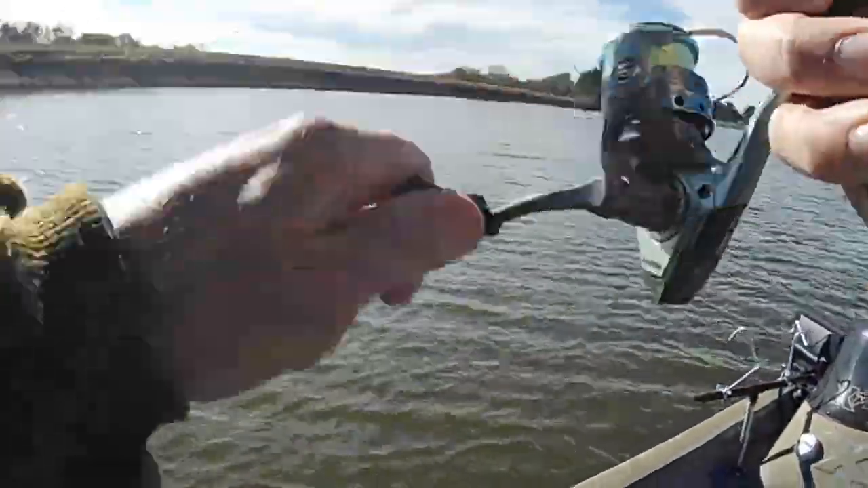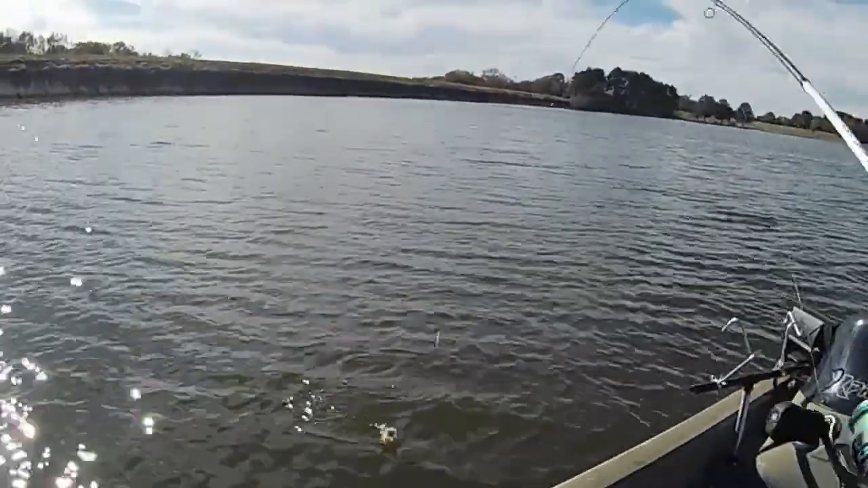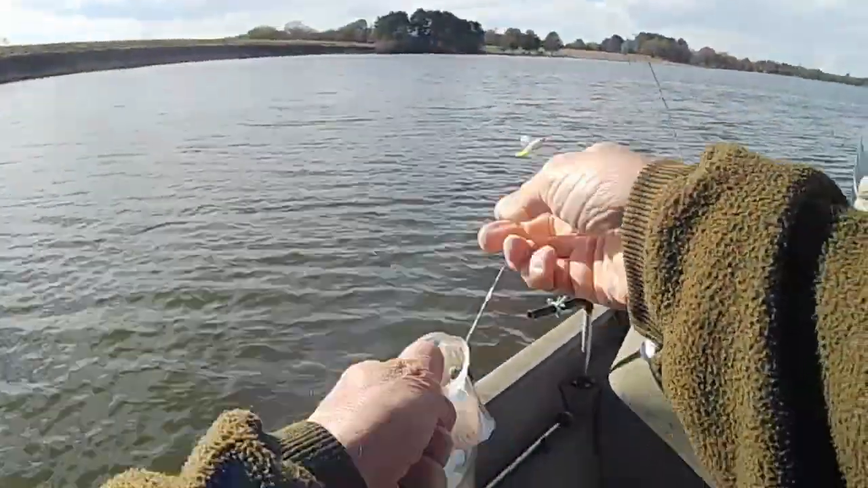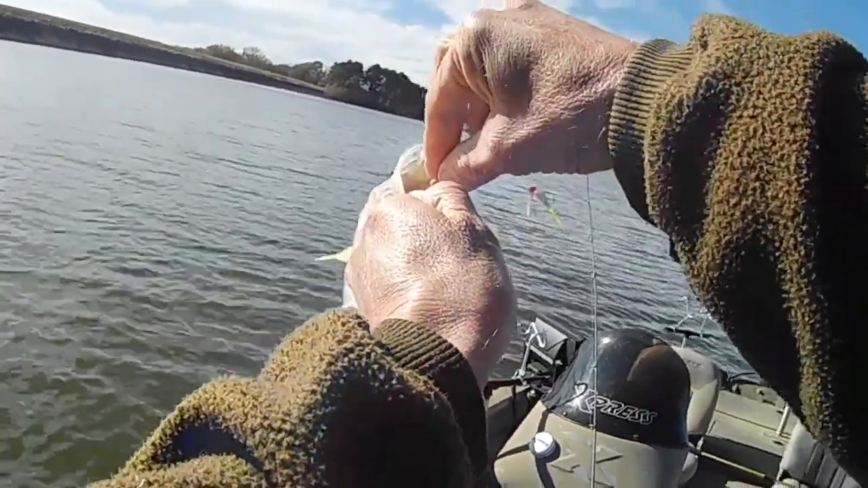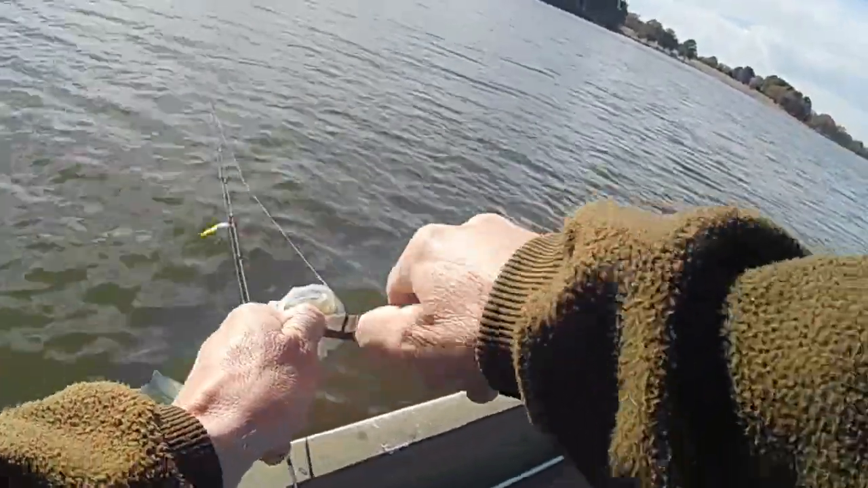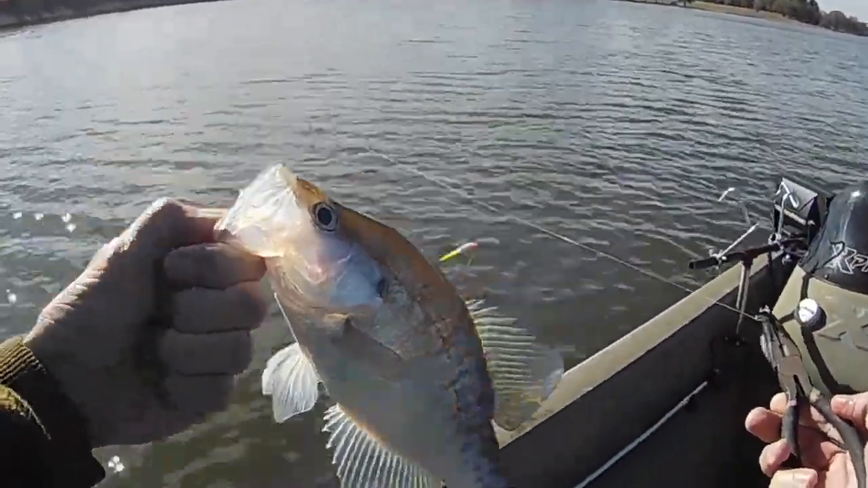All right, there's another one. Come here, you. Hey, that's a better one. Hey, come on. Golly, you got it in there good, too. Not a giant, but still a decent little fish.